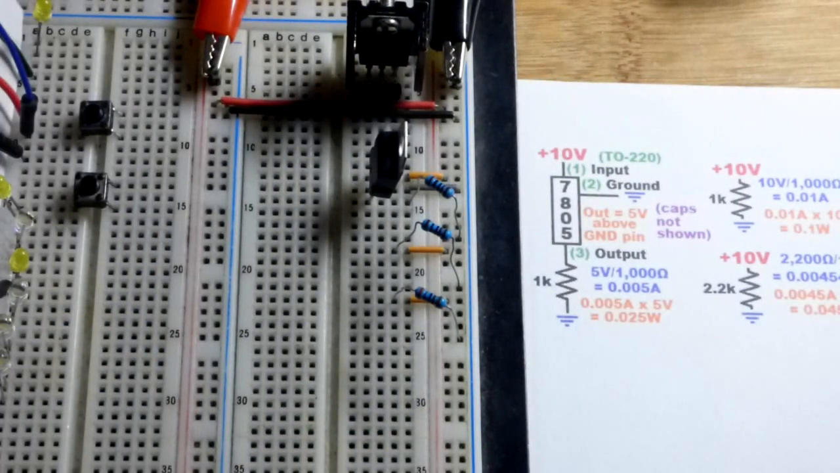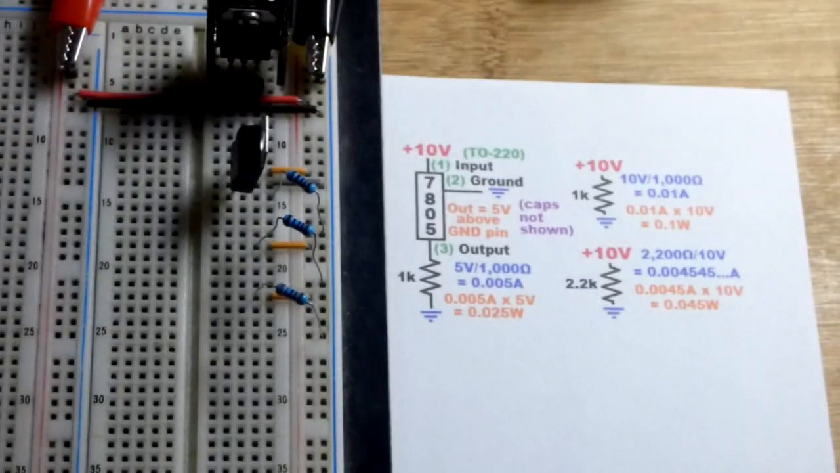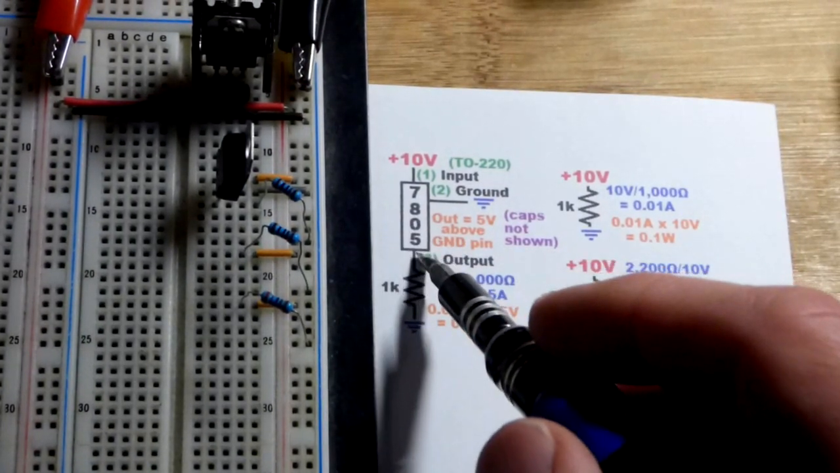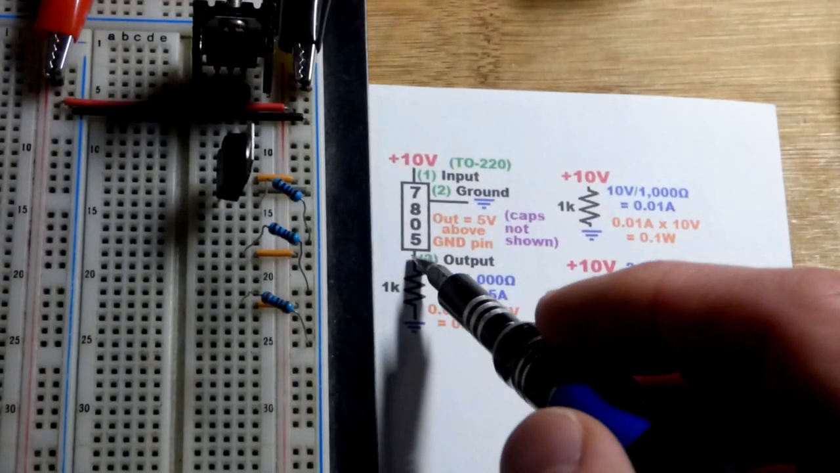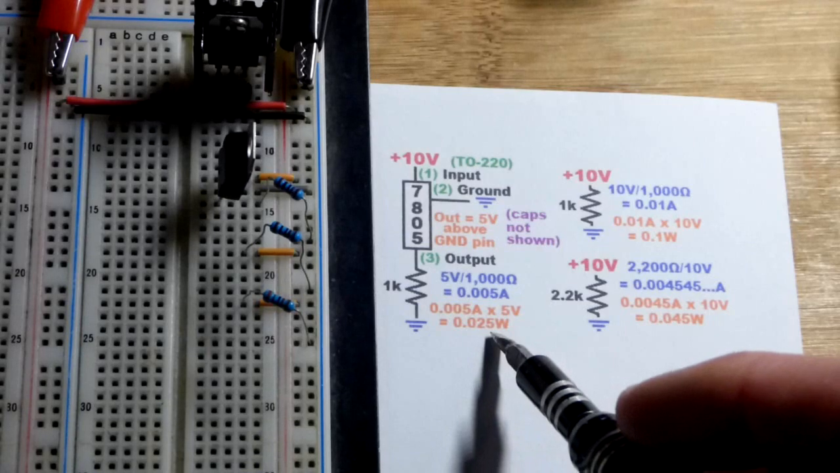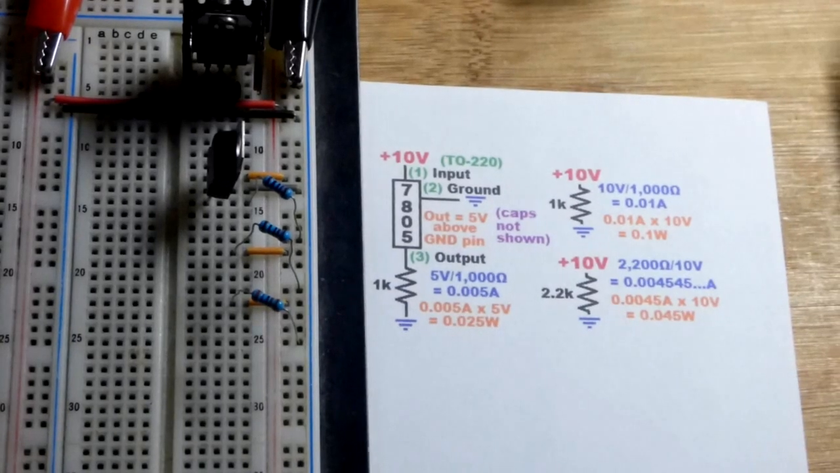And again, it's warmer than the 1K with 5 volts across it, but not as warm as the 1K with 10 volts across it. So we're using a voltage regulator, that was that other little heat source right there, to keep 5 volts across the 1K resistor, giving us about 0.025 watts at 5 milliamps of current.